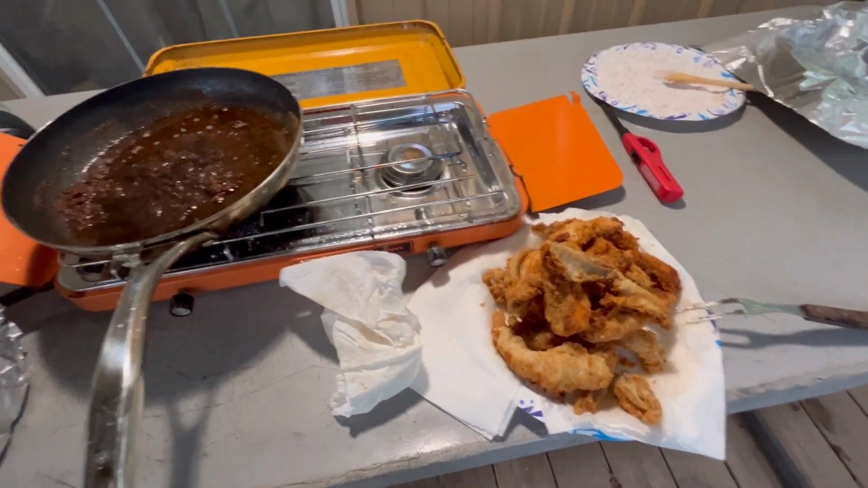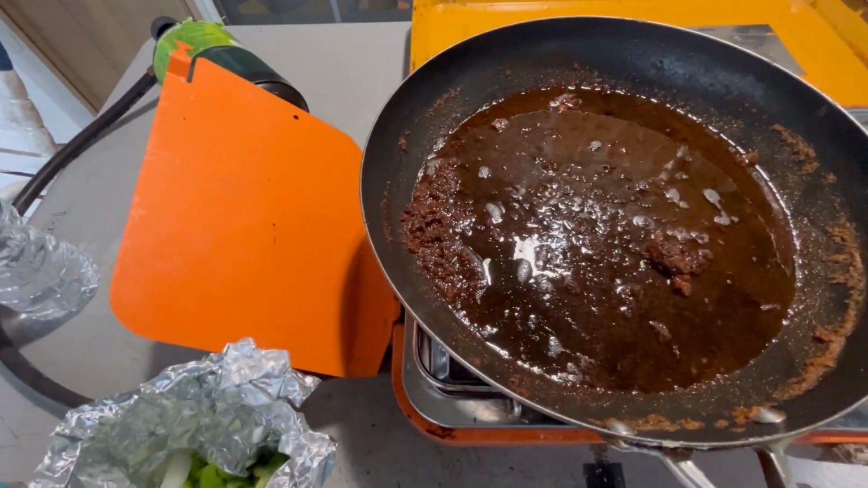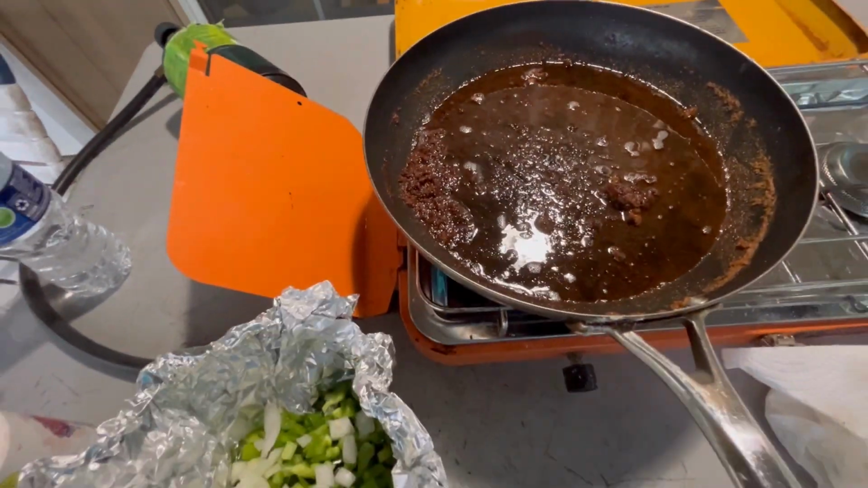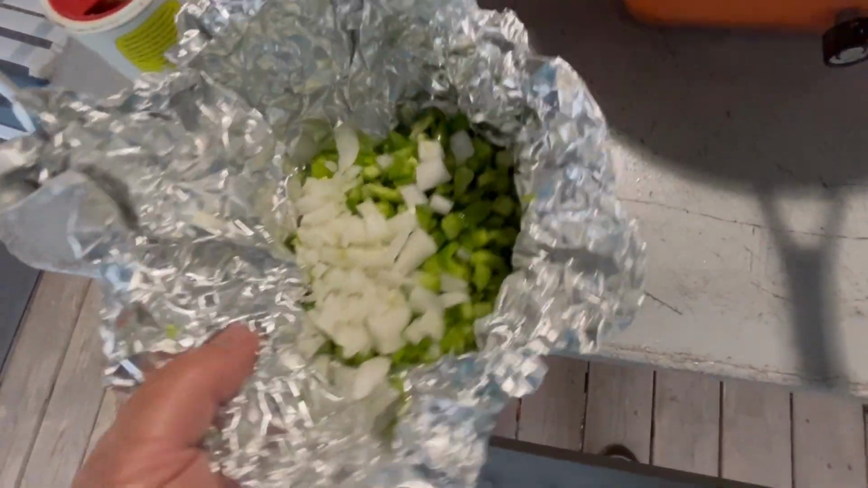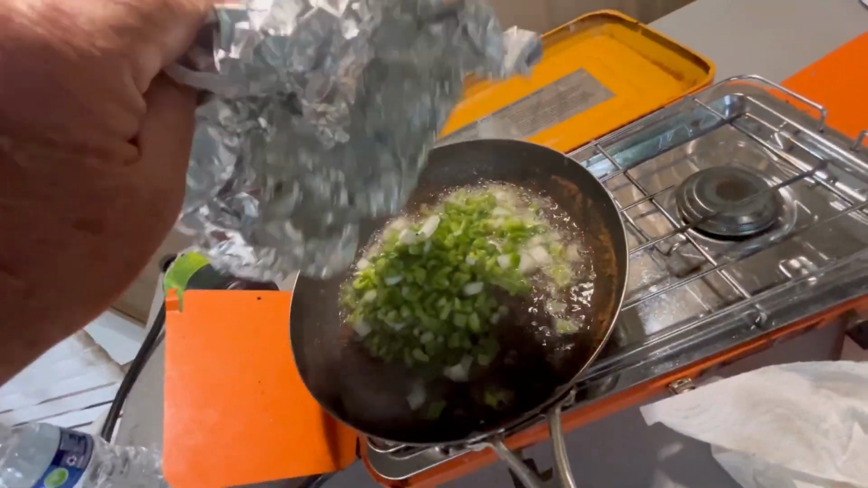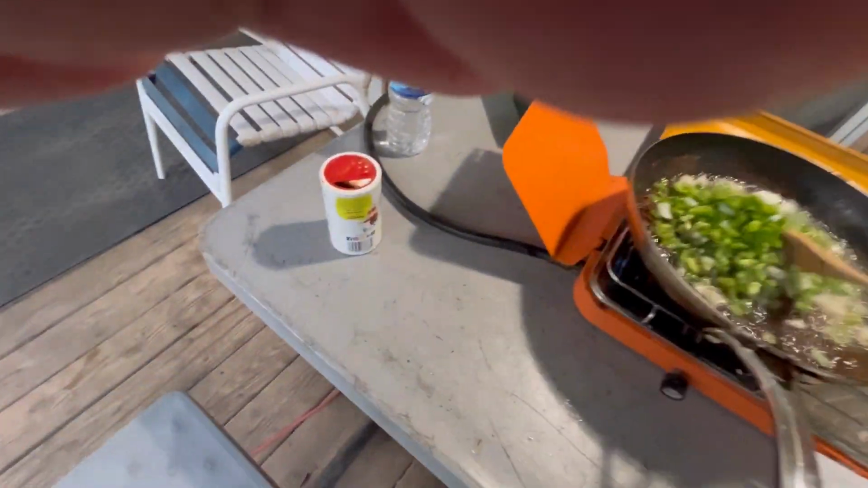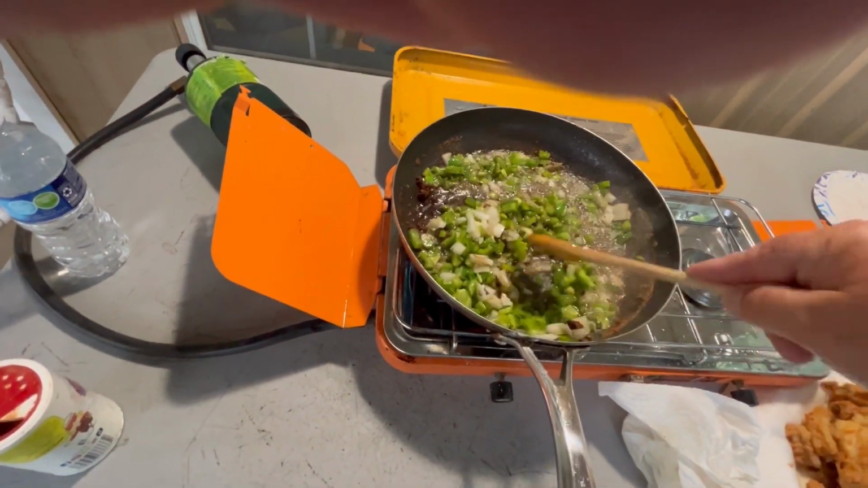All right, we got the fish fried, and I poured most of the grease off, left about that much in the bottom of it. You got all these old brown speckles in here from the flour. Leave them in there. That's going to be something you're going to want. What I got here is the Trinity, the bell pepper, onions, and celery. We're going to put that in here and saute them bad boys down.